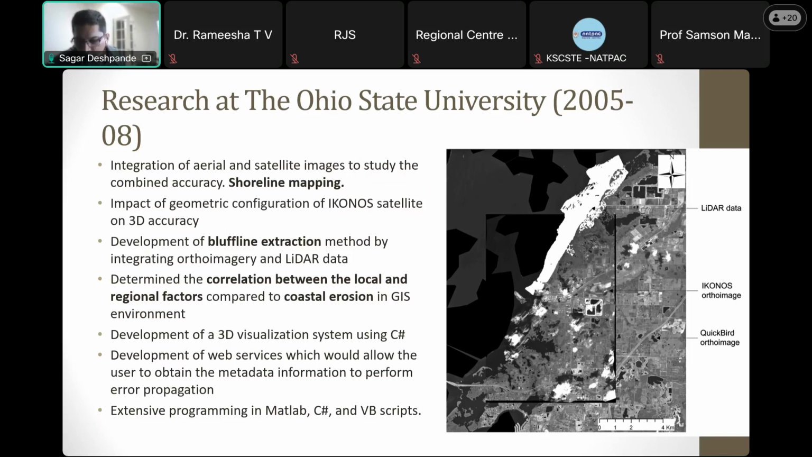How easy is it to get the data? Back when I was a student, I didn't see any IRS data. To be frank, the data that I had was Landsat at that time, which was easier to find than IRS. So how is it right now?